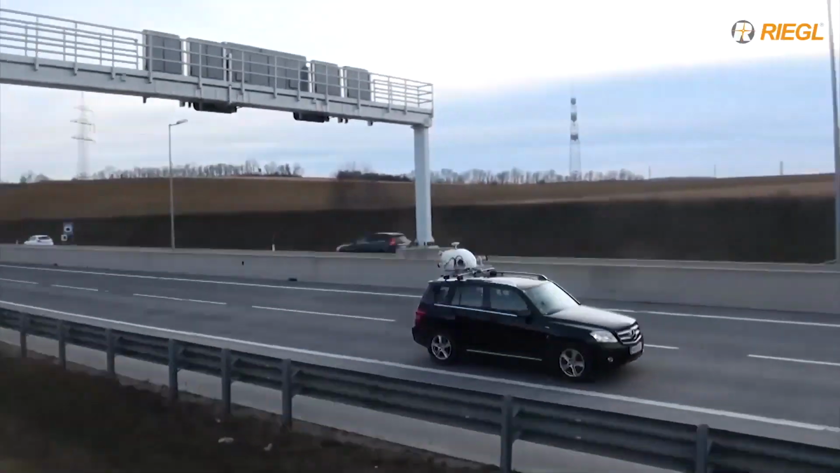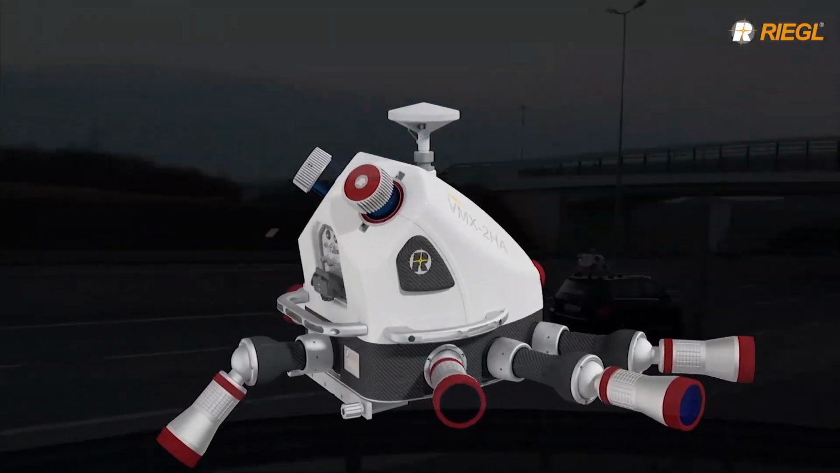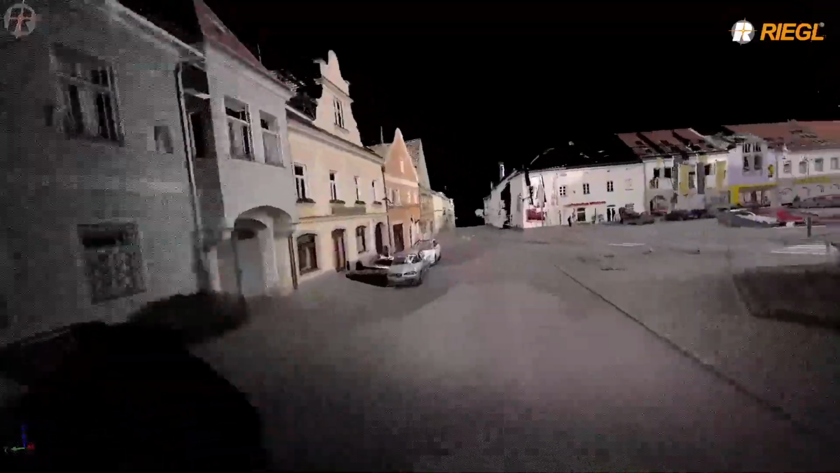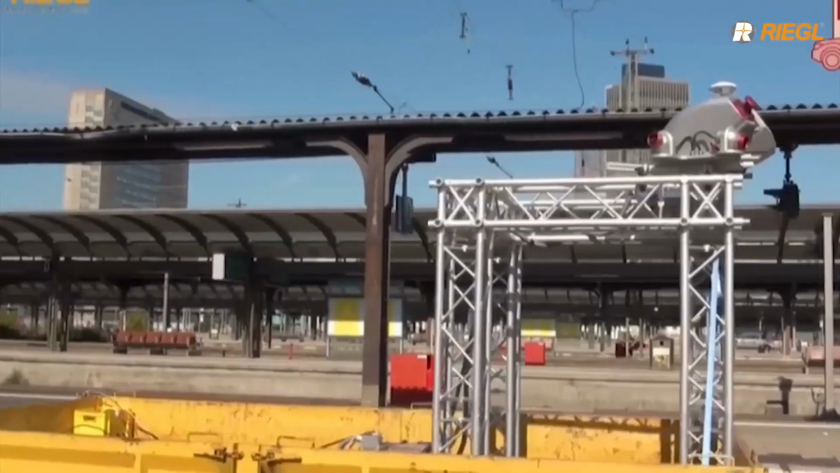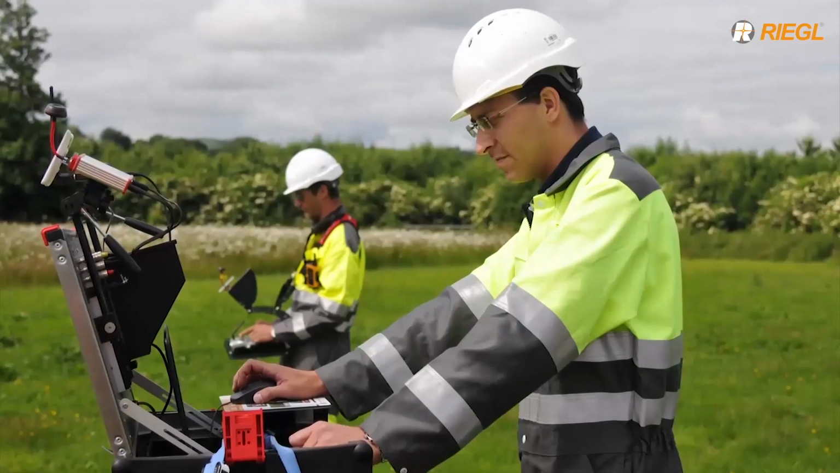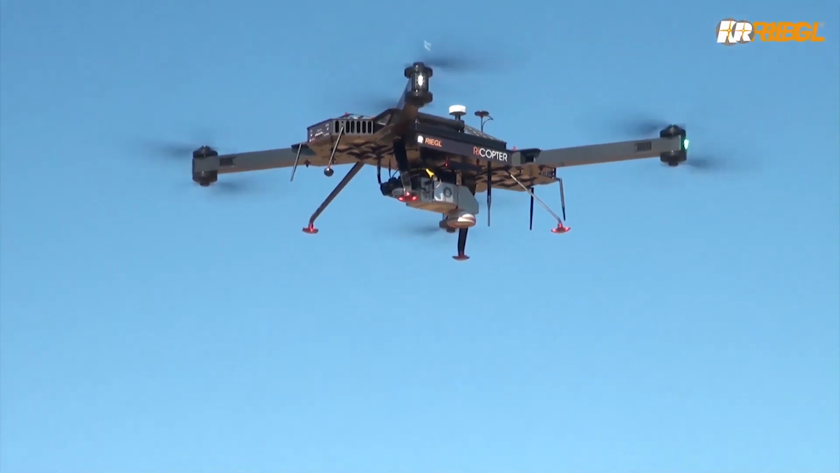Mobile laser scanning from moving platforms allows for both 3D and image data to be captured while moving past objects, be it from a car, boat, or rail platform. Laser scanning from unmanned aerial vehicles is a particularly efficient, modern version to acquire data for a variety of surveying tasks.